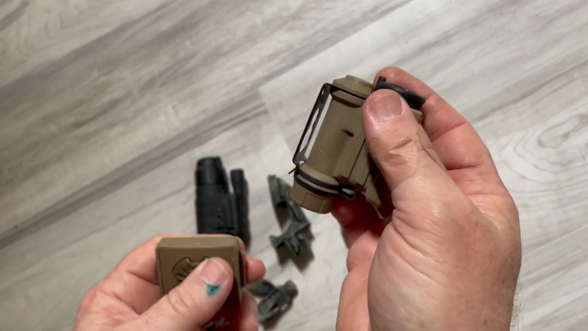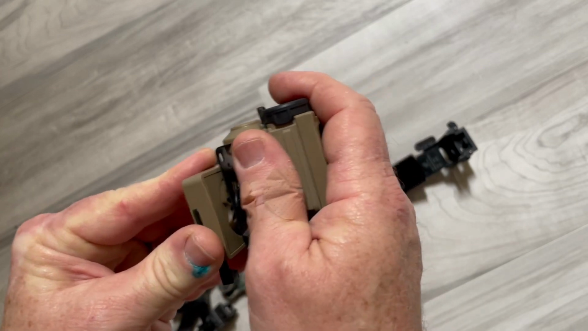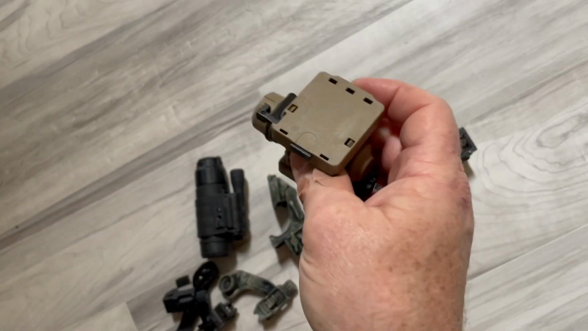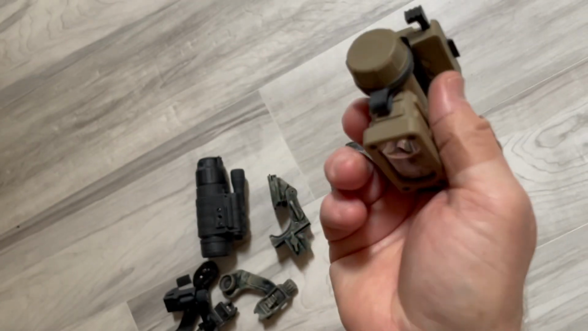So this is a clip. You clip it on your belt, clip it on whatever. Or you can just put it back on the mount like I have there. So on a bike helmet, like I showed earlier in the helmet video for bikes, you can use this kind of clip setup.